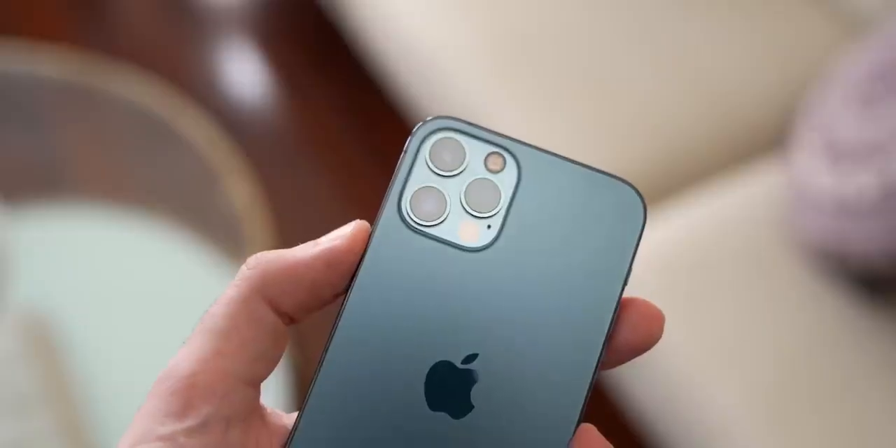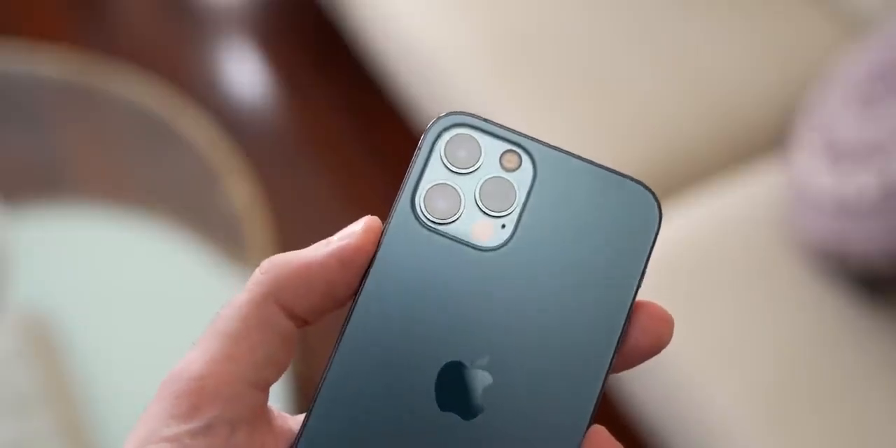The LiDAR sensor is a very useful sensor for certain things, but I wouldn't call it essential. If you're trying to decide between the iPhone 12 and the iPhone 12 Pro, I wouldn't let it be your deciding factor since there aren't a whole lot of apps that take advantage of it right now. Either way though, it's a cool piece of technology and I'm glad that it's here on the iPhone 12 Pro.